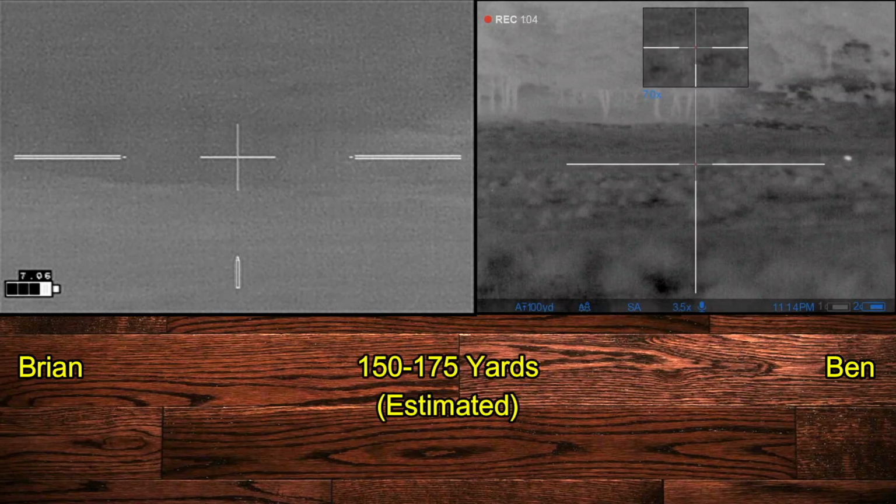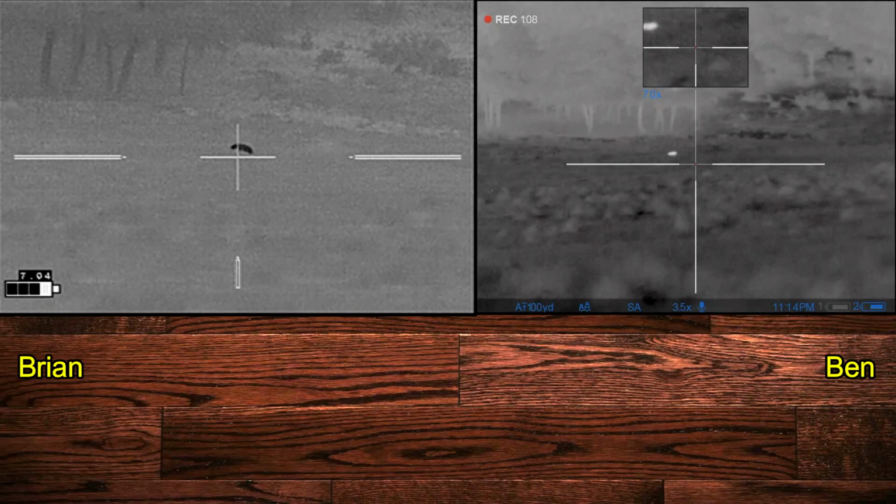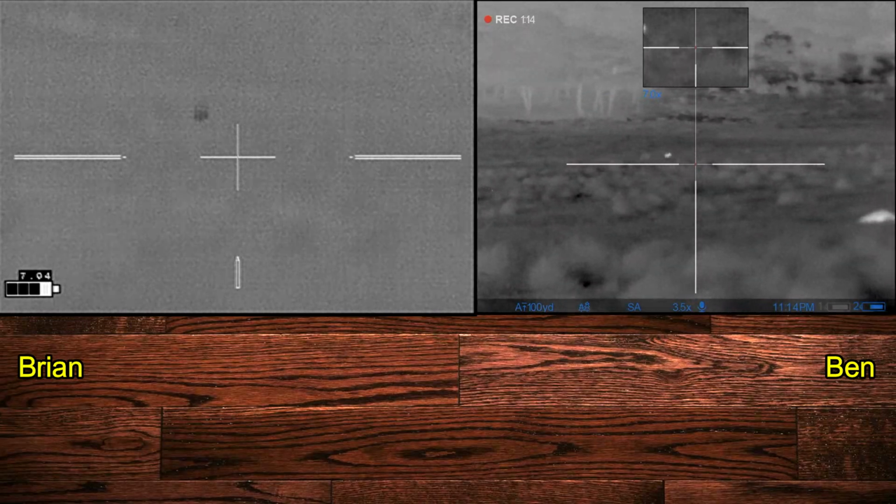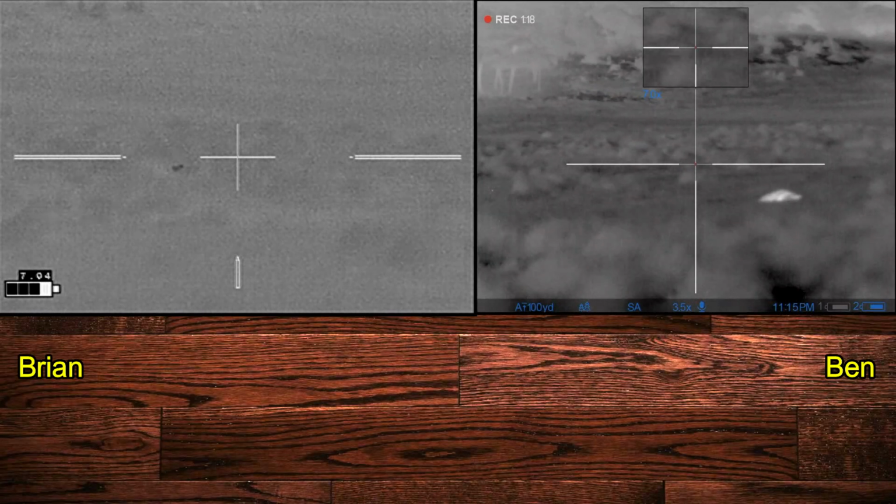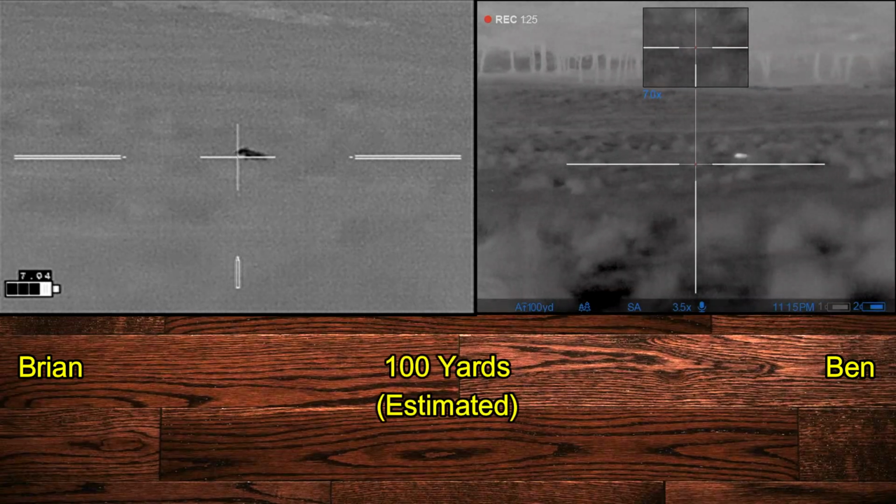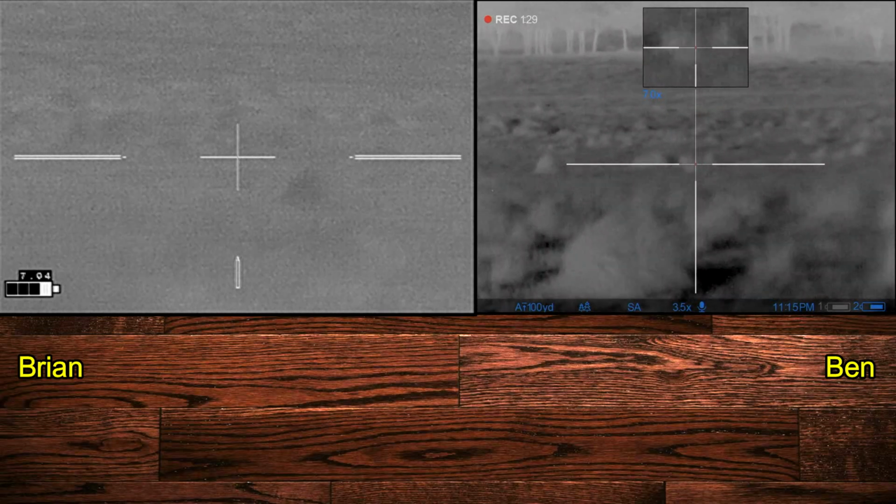I confirm that Ben can see the piglet. I scan ahead to make sure the area is clear in front of him. And Ben clips him way out there at 150, 175 yards. Well, you got him, barely. And the piglet comes running back. So it's going to cut in front of us right here. We're both going to shoot at the same time. And the piglet goes down.